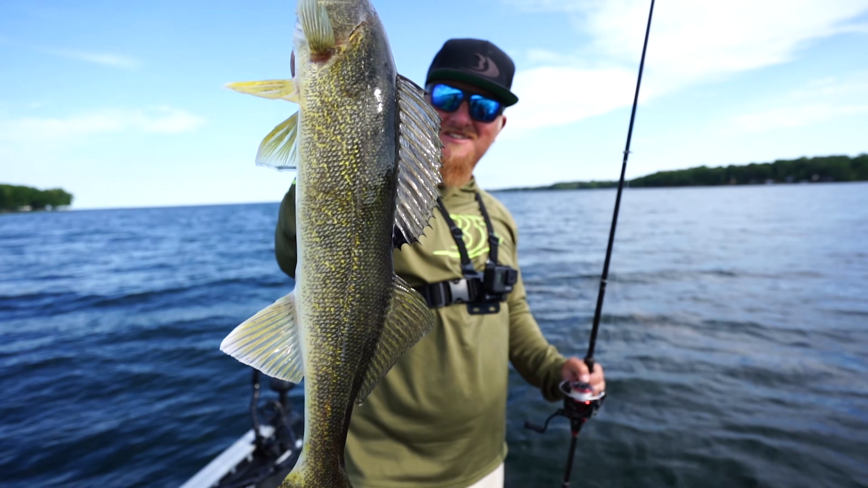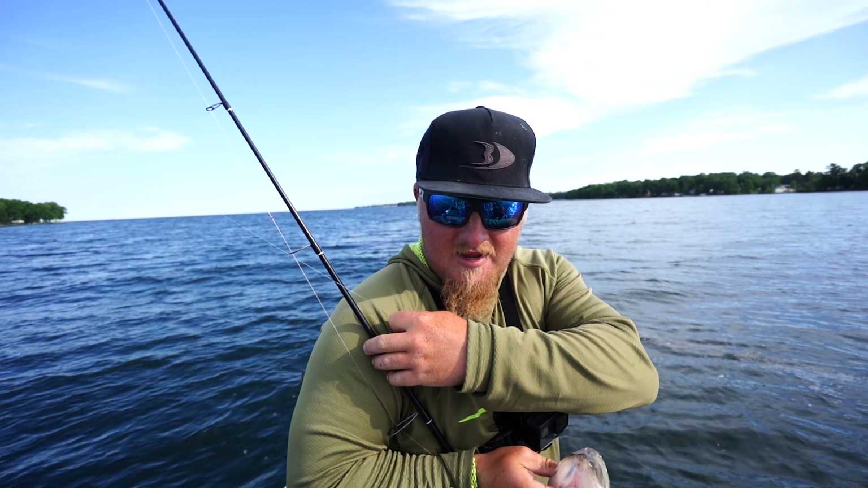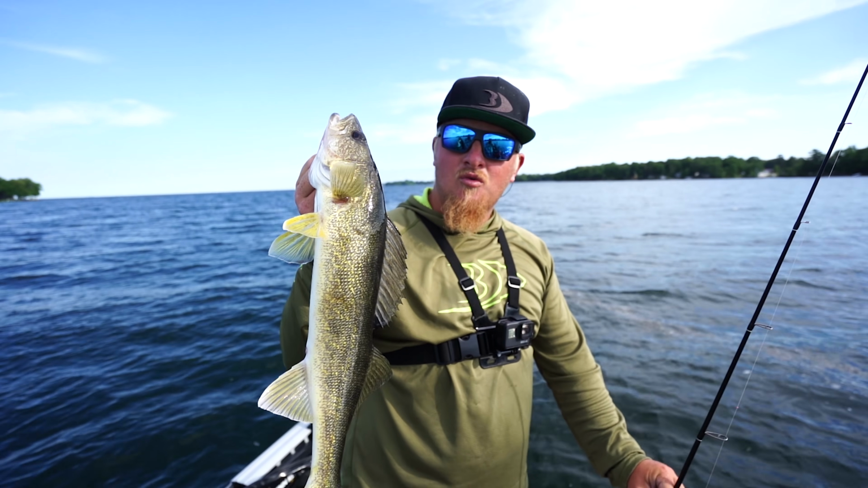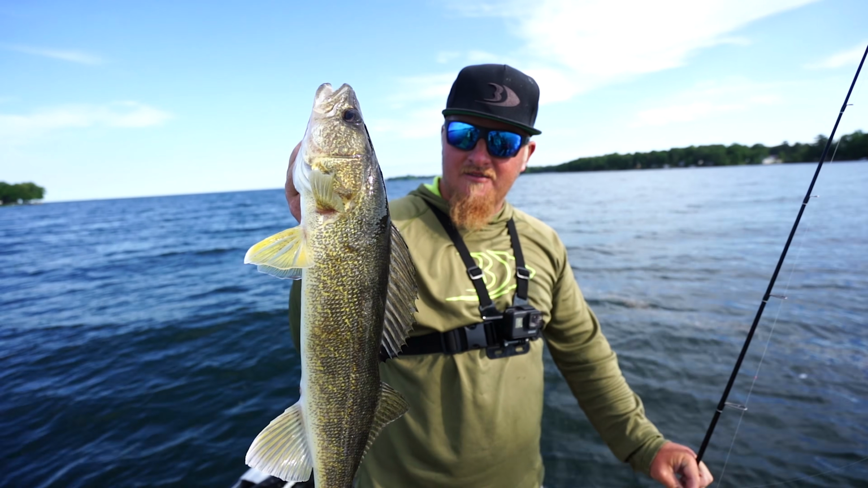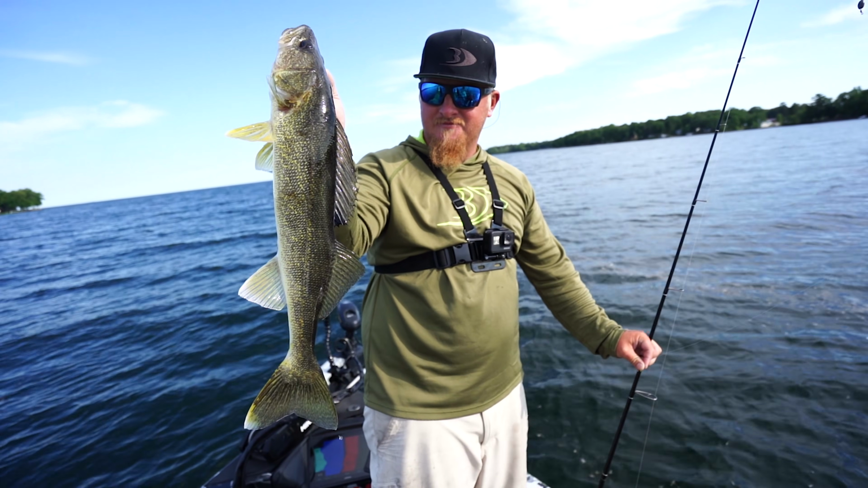That's a gorgeous fish. I'll tell you what, guys, if you want to catch a lot of fish and have a lot of fun and catch some really nice fish, find weeds, cabbage on any of your local lakes, find the bait, and you're gonna find the fish.